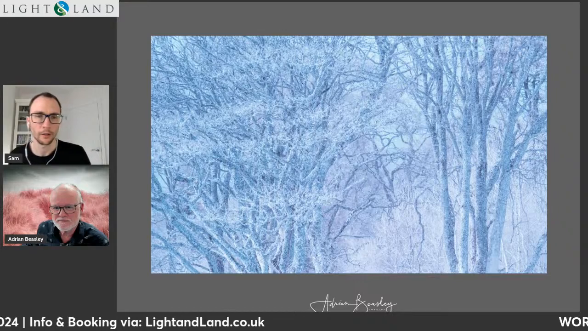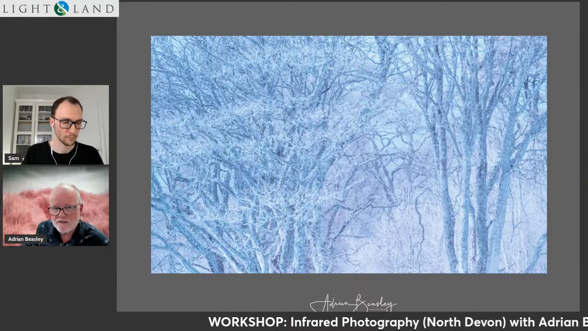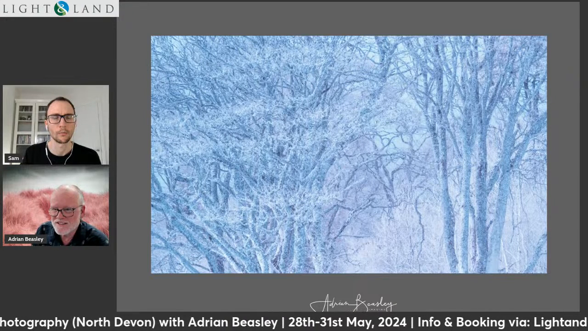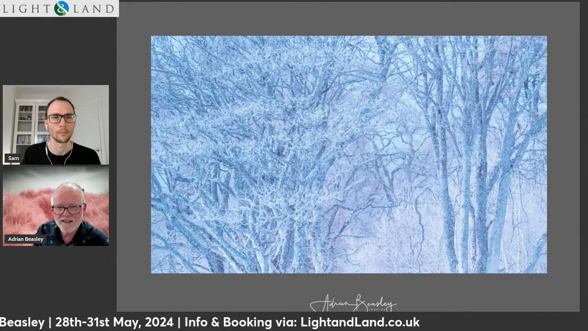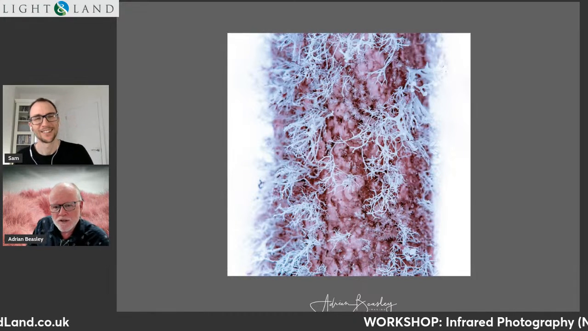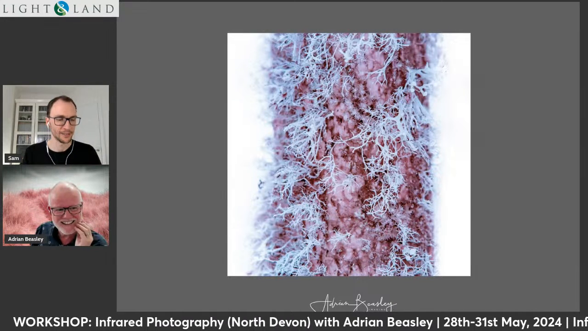Is this another snow image, Adrian? It's not actually. I think this is from a woodland round near where we are, but it has that feel about it, doesn't it? It's quite peculiar, just lovely the way it renders an image, with soft pinks and purples with the blues. That combination seems to be rather lovely. You start looking at everything and you go, "I wonder what color that is?" And you point your camera at everything because you're fascinated to see how it might come out.